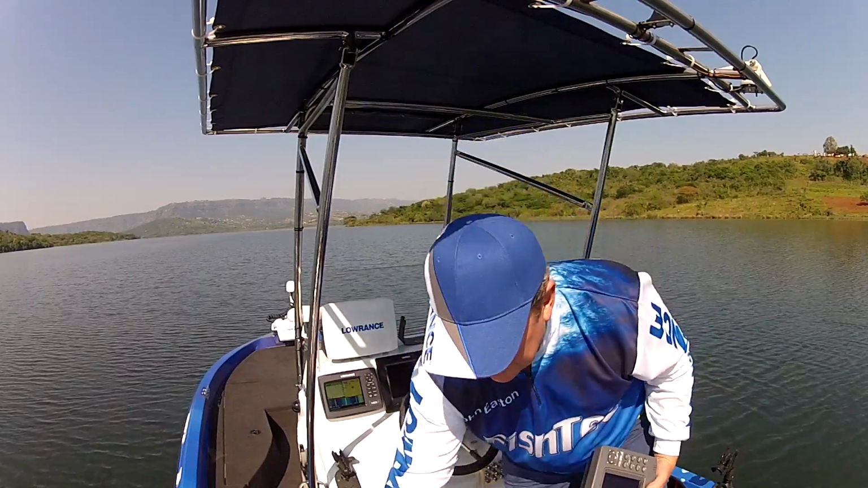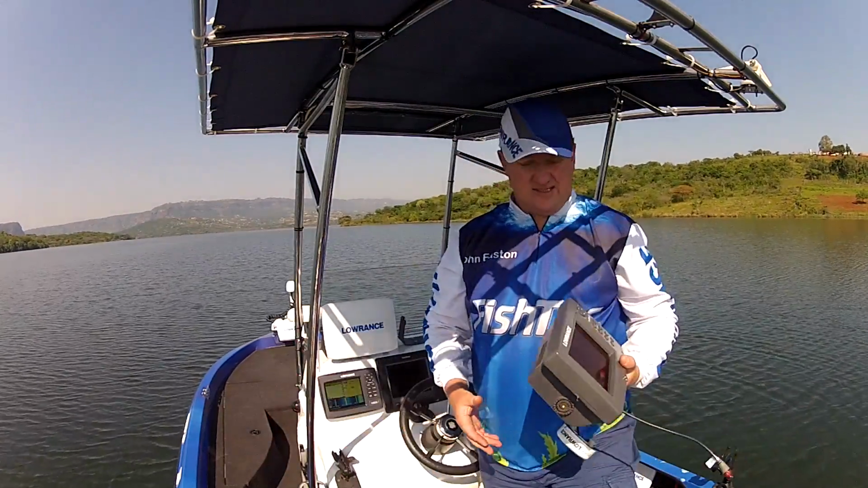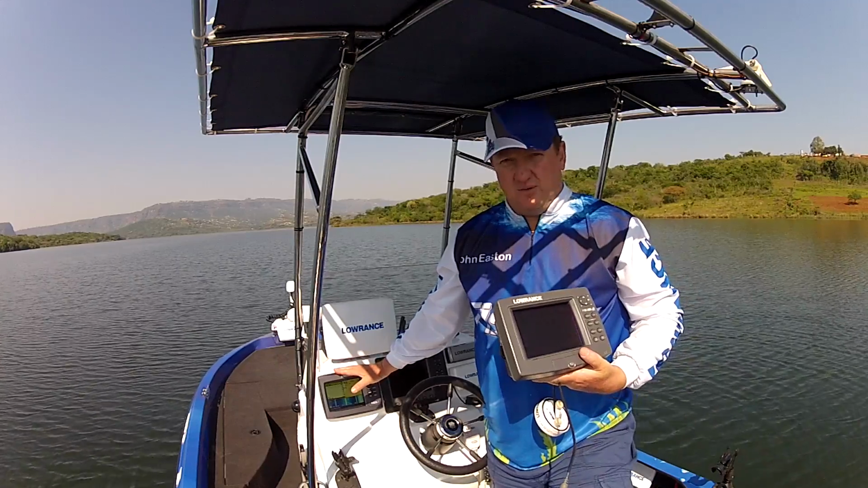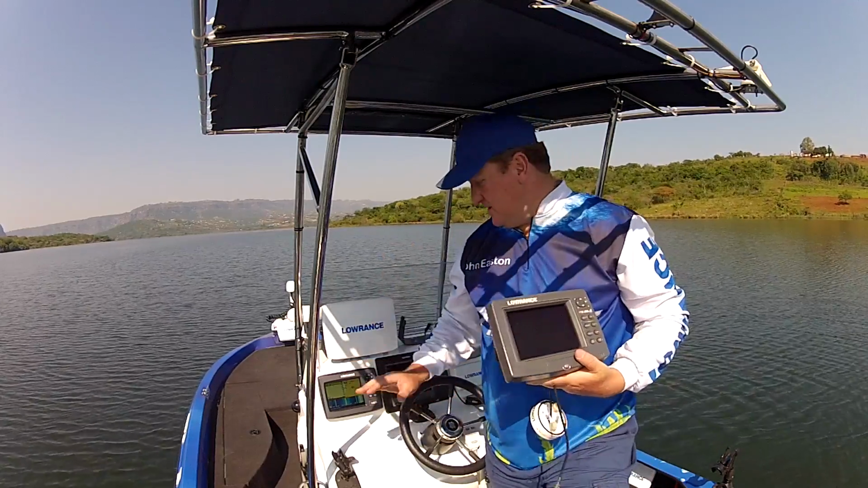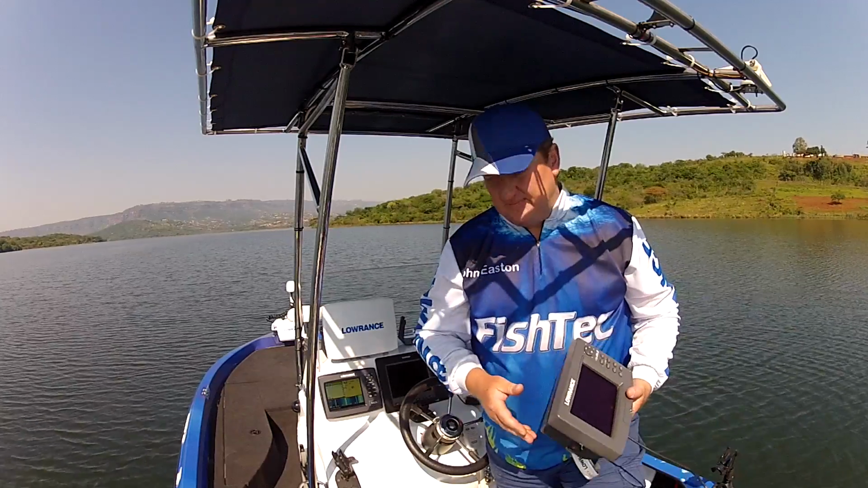Anyway, what was the next step? With all this information, we've got Sidescan, downscan, maps, sonar. The HDS was taking a little bit of strain. The processor that was in it was battling. So they said, no, let's bring out the Generation 2 with a blistering fast processor. Sold. But they did something else.